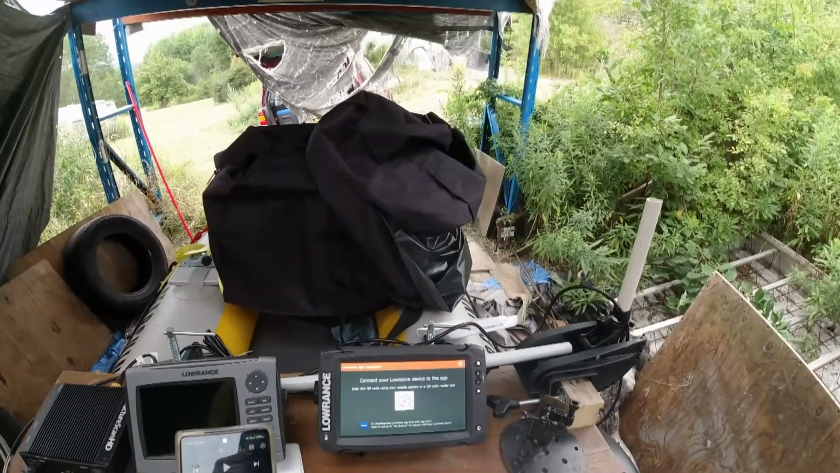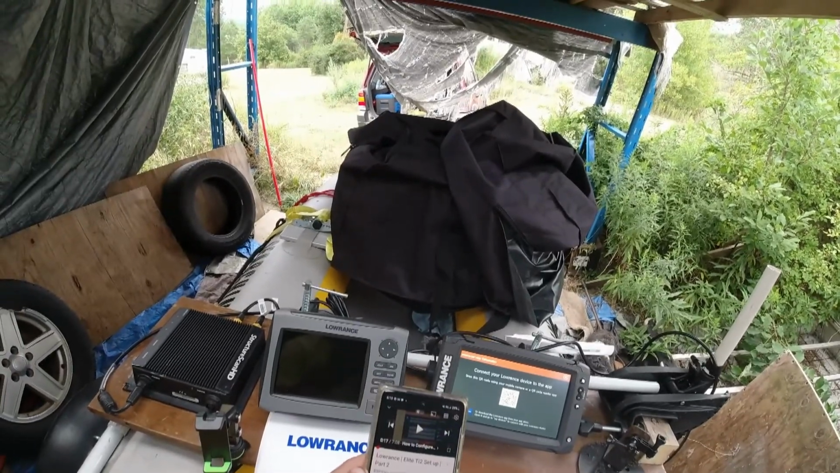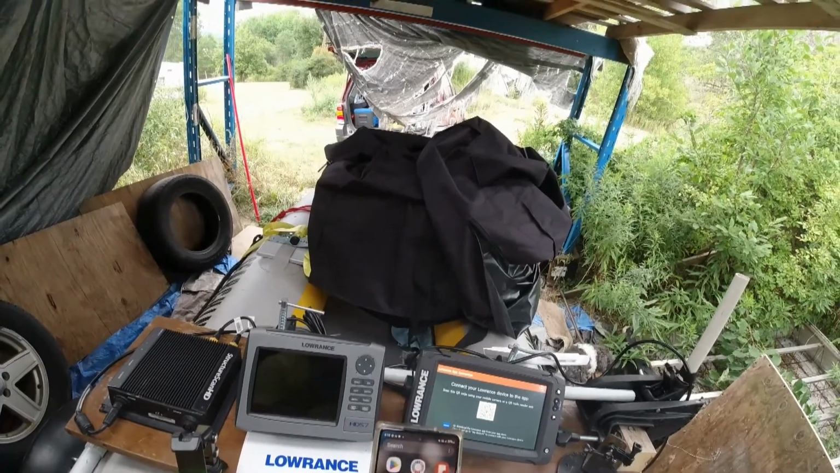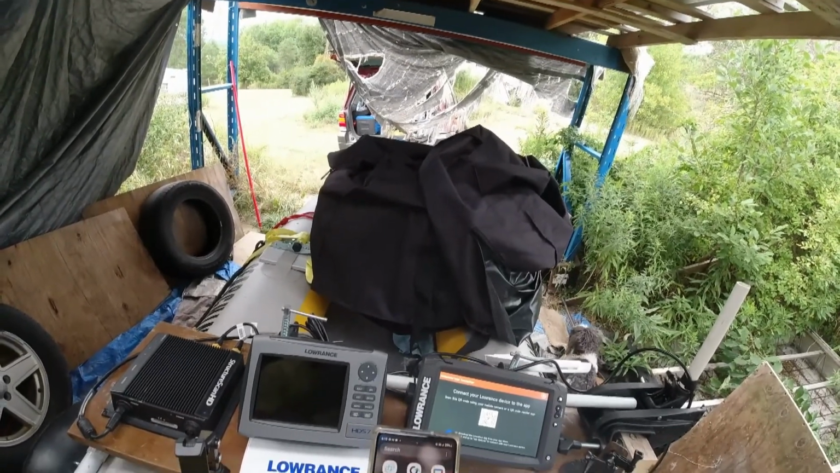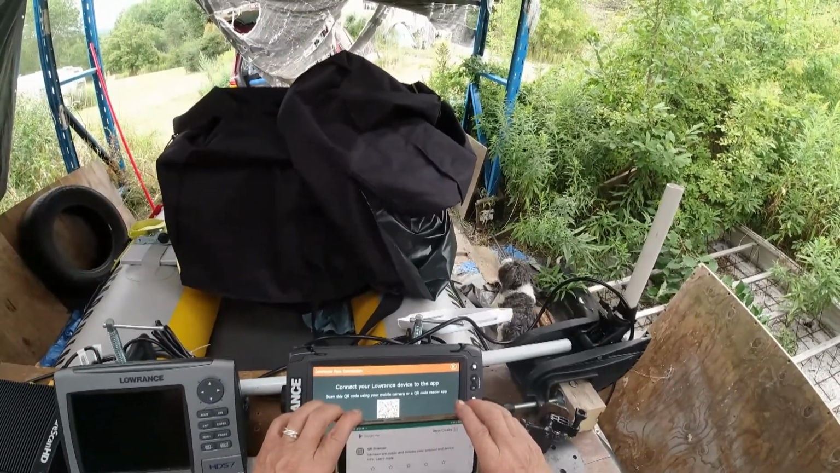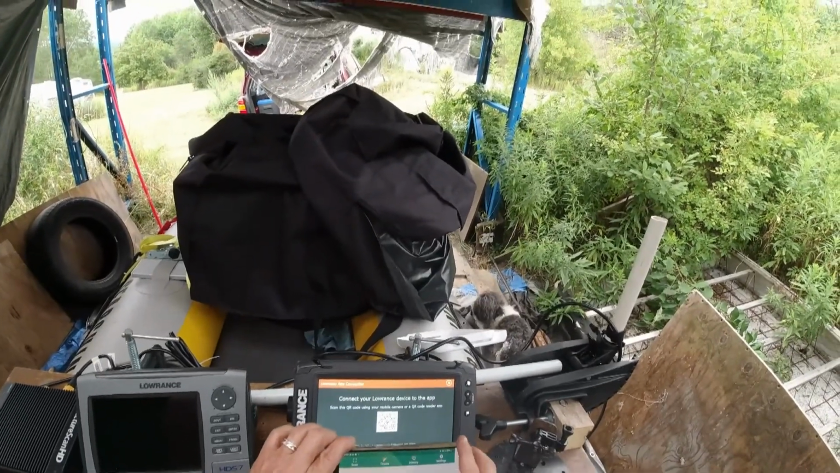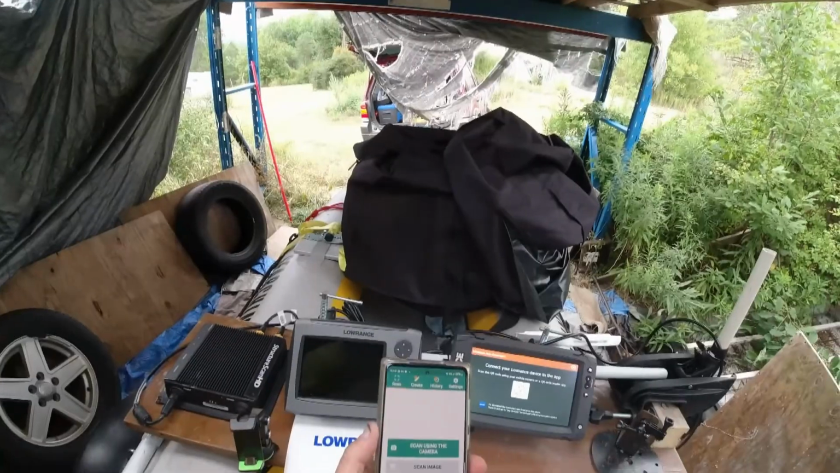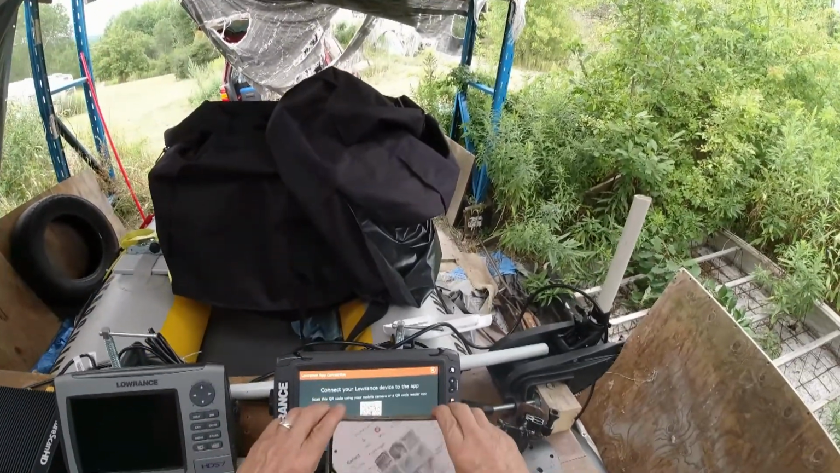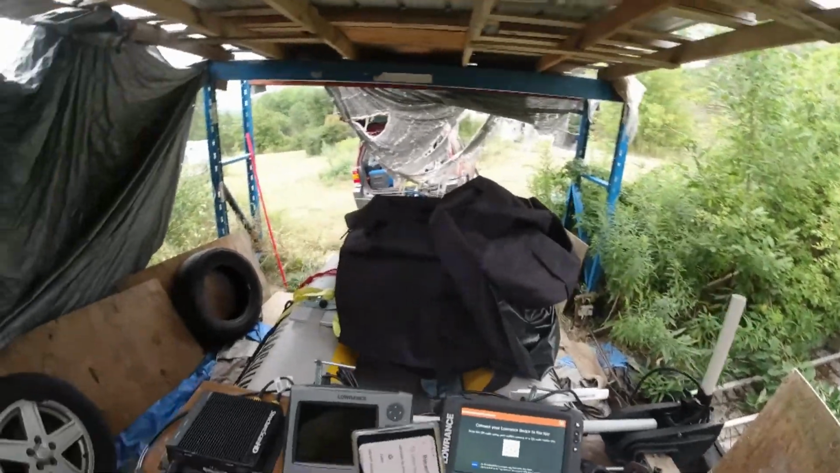Let's see, I had already set that up with that, right? Let's see. Where's mine? I do have a barcode reader. Not now. Barcode reader. Scan image. What are you doing?